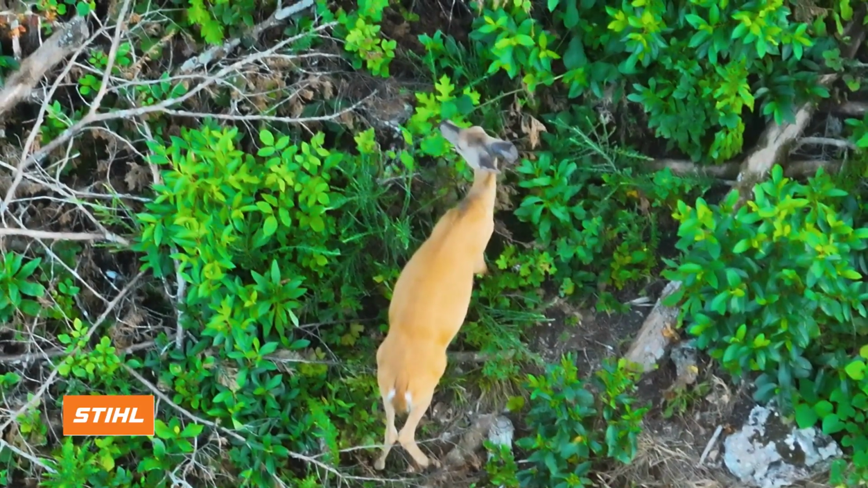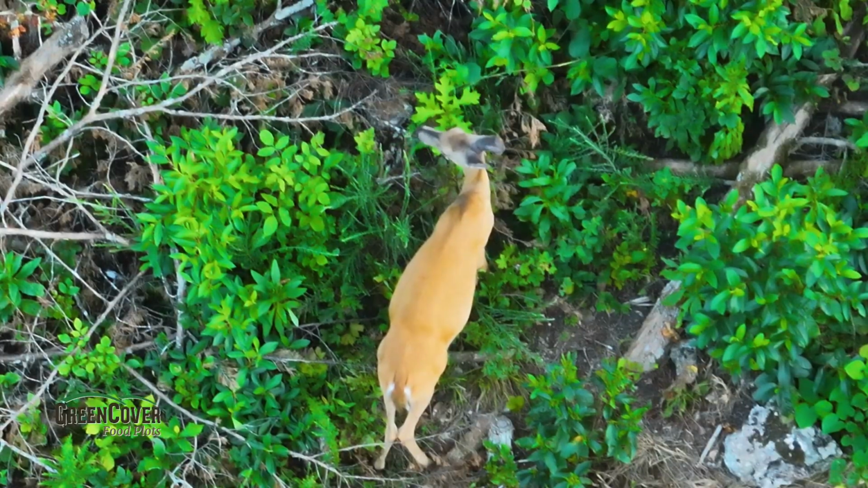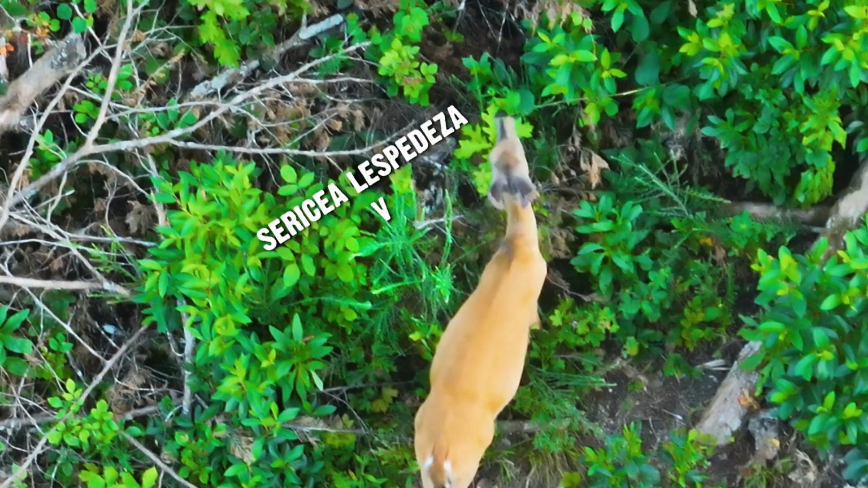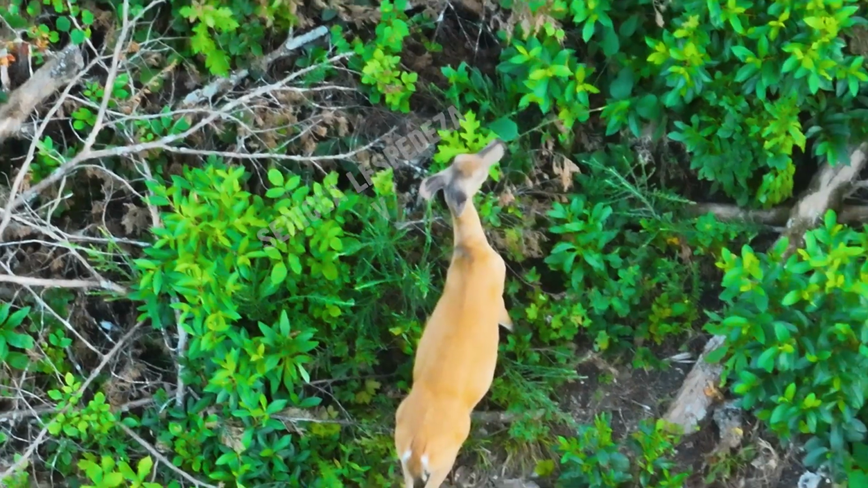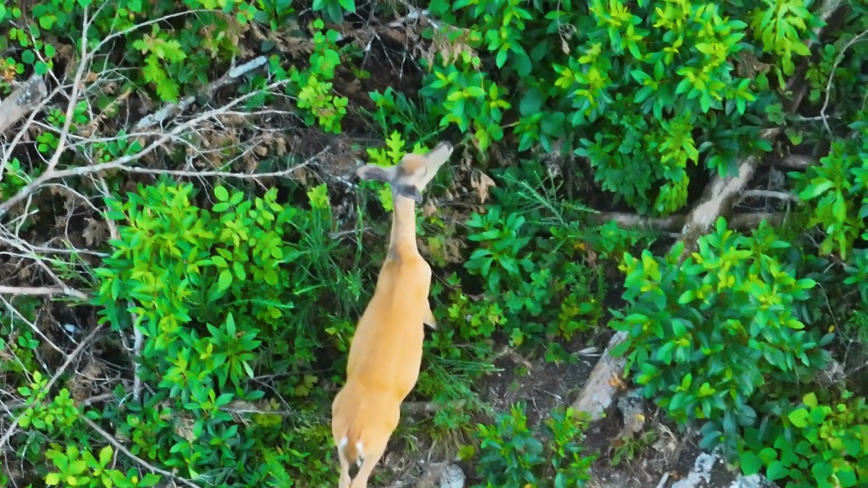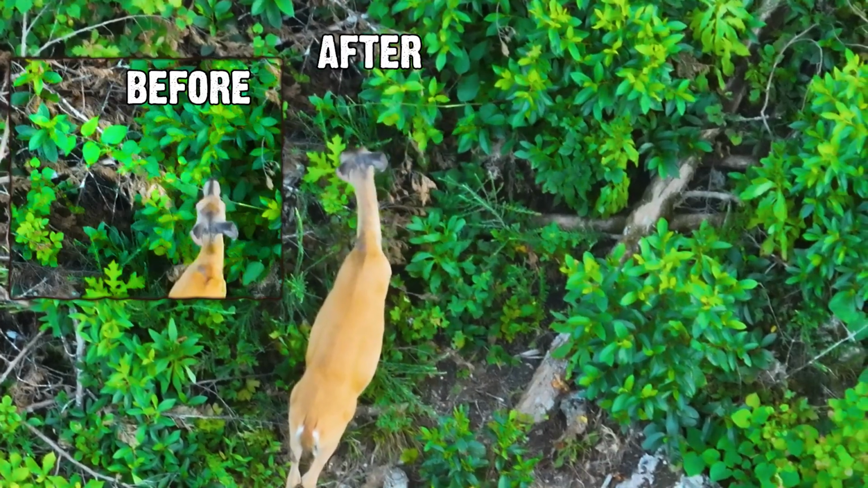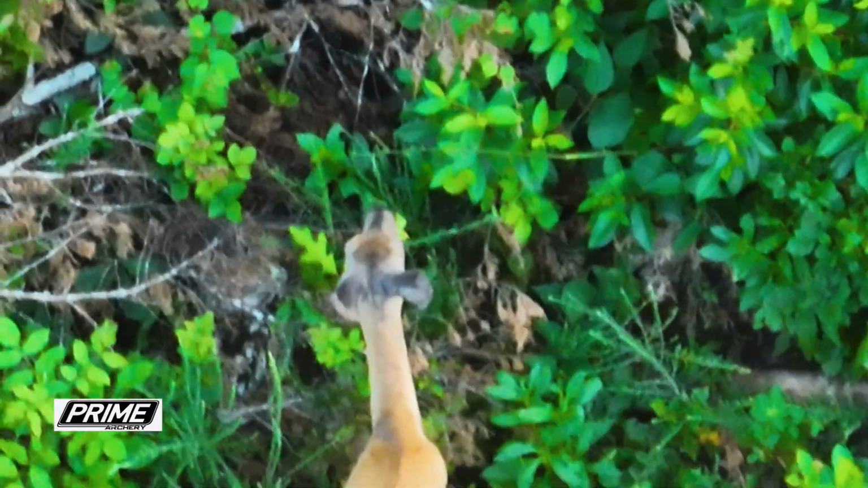Look at that, just working up the stem. Look at that. That's cool. That is very cool. This is Sericea lespedeza, and notice it's not taking any bites off that. Here's some more Sericea right here. It hurts me. We're trying to eradicate it, just found some more. Look at that bare stem now. Look at that. That was full of leaves. Watch this, that's an oak. That's a young oak right there.